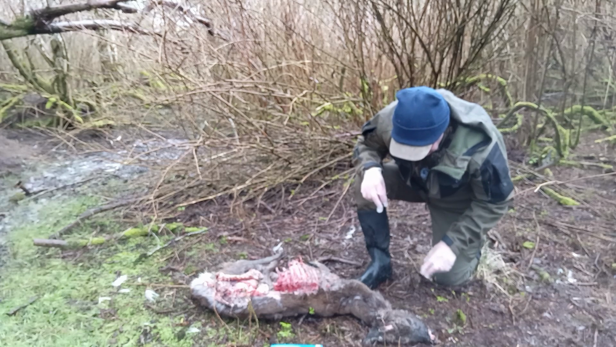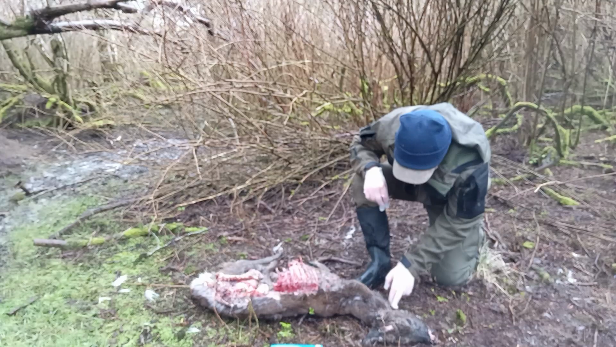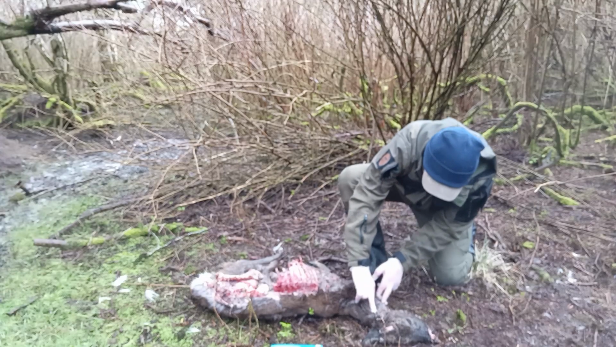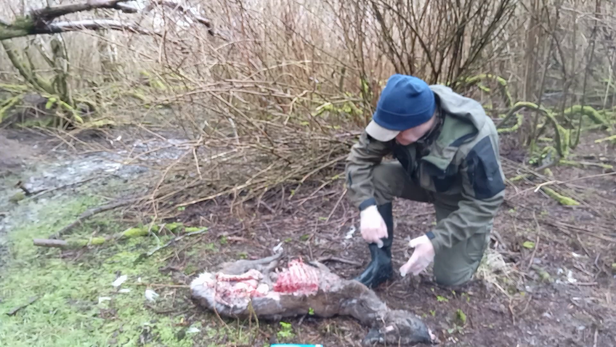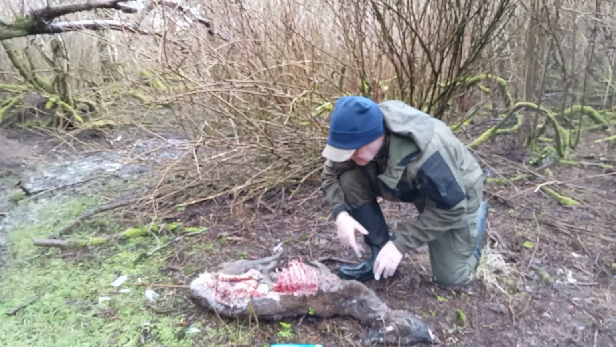So, maybe a slice from a tooth there. In fact, yeah, look, I'll show you here. You can see very clearly. Teeth probably, or maybe the claws, I don't know. But I'll show you. Let's see what else there might be.